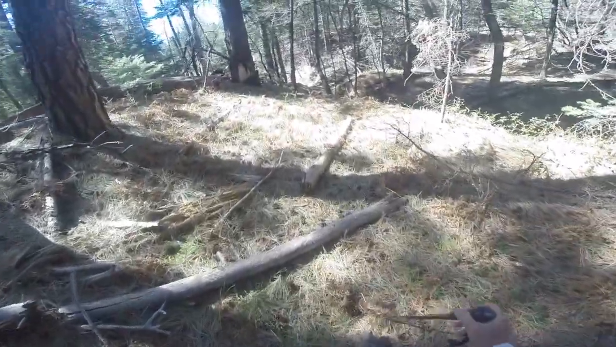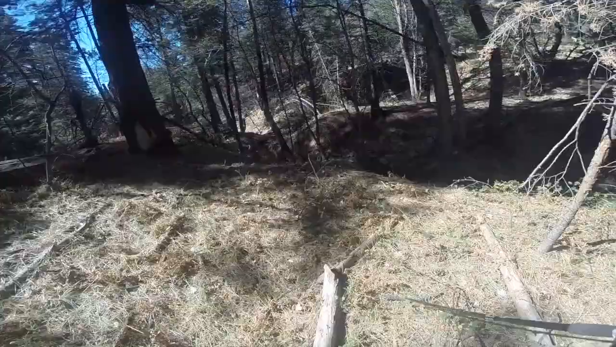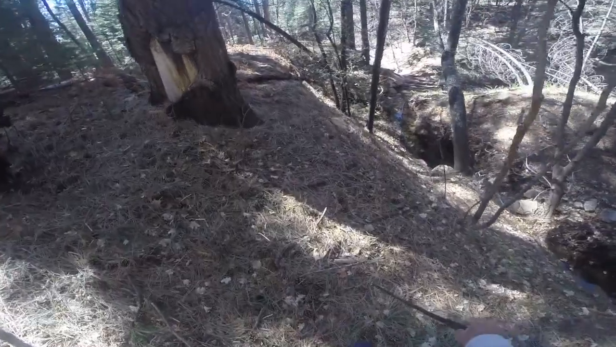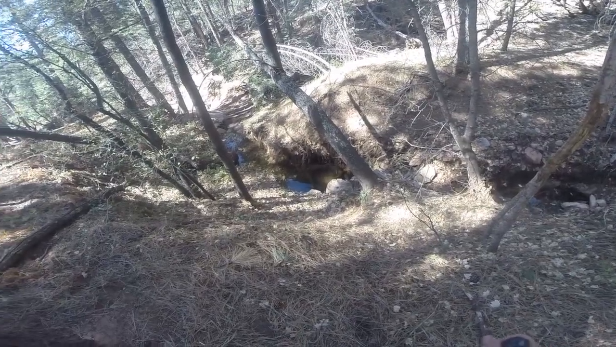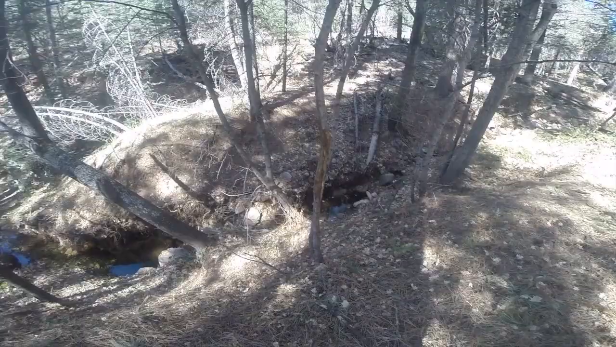If we go down here, yes, this is also a raspberry patch, which later in the summer, there's a very deep hole there. That could almost be 4 feet deep there. So I need to mark this camera.